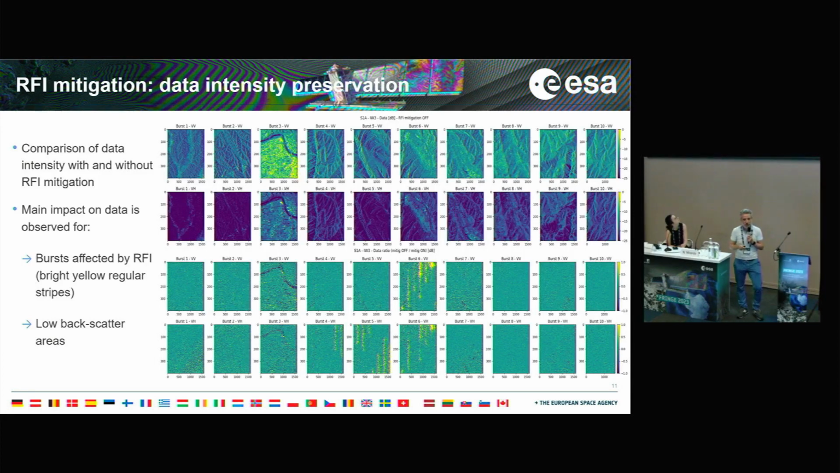You can see a lot of plots here. Basically, they represent the intensity of the data for all the bursts of the subswath that was affected by this RFI contamination. You can see the top plots are the co-pole channel, the bottom plots are the cross-pole channel. The first set of images is the intensity as it is. The second set of images is the difference between the data before and after the RFI compensation. And we can see that the difference is very reduced.